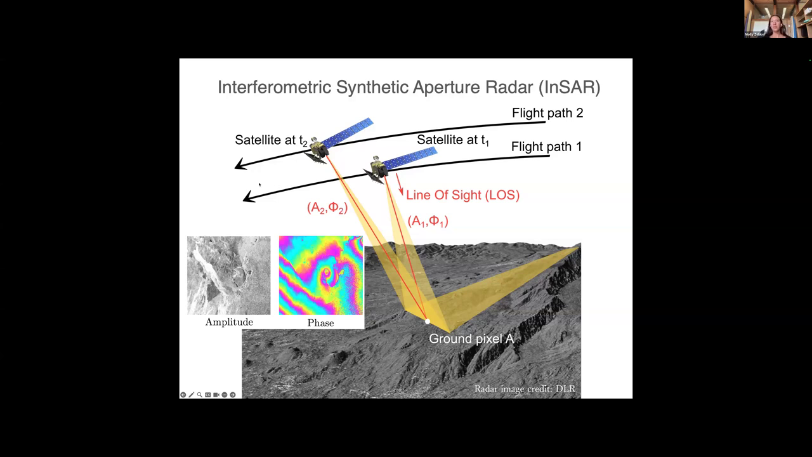And so this time, we can calculate the difference between the phase values of our first acquisition and the second acquisition. And we can do this for every ground pixel that we're imaging. And then we can create an interferogram, or a change in phase between our two acquisitions, that looks like some kinds of fringes and colors.